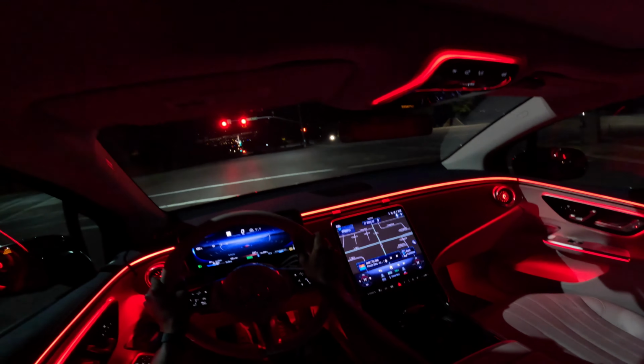And center console right here, 2 cup holders, NFC wireless charging. We have a ton of USB-C ports. There are 2 up here, 2 down below, and 2 in the back, so 6 USB-C ports for connectivity. How awesome is that?